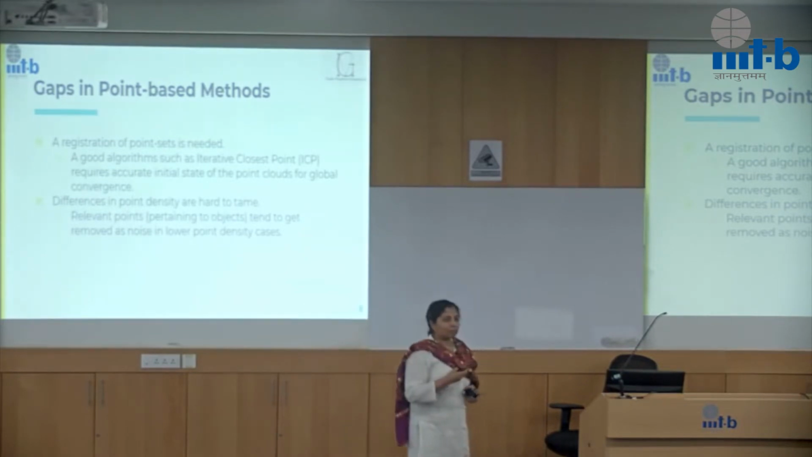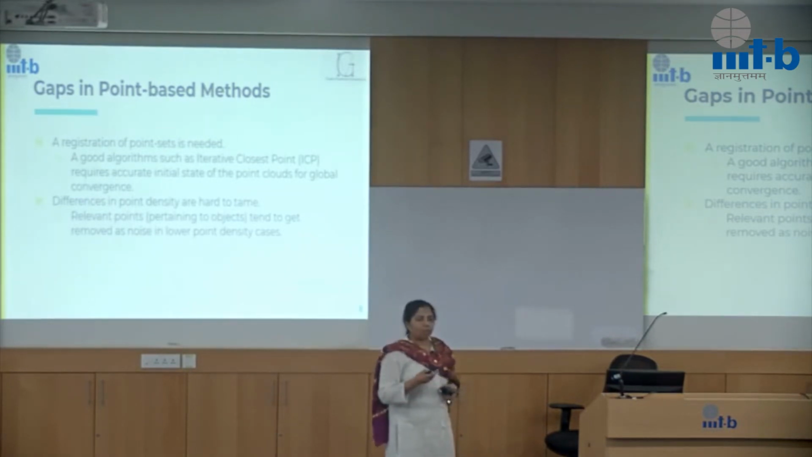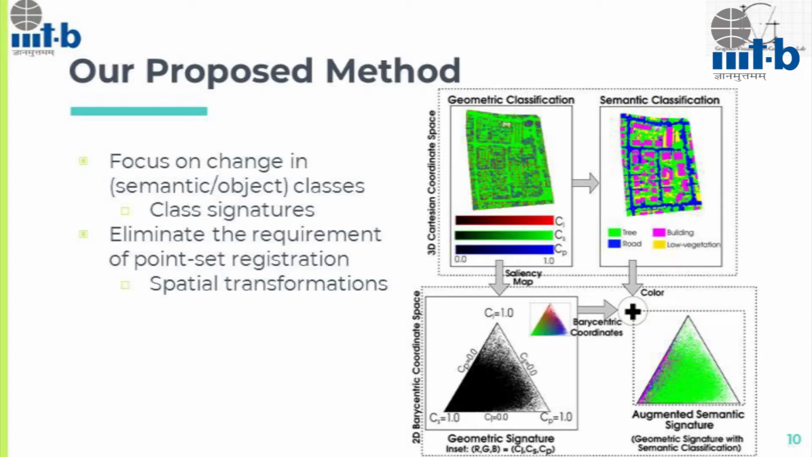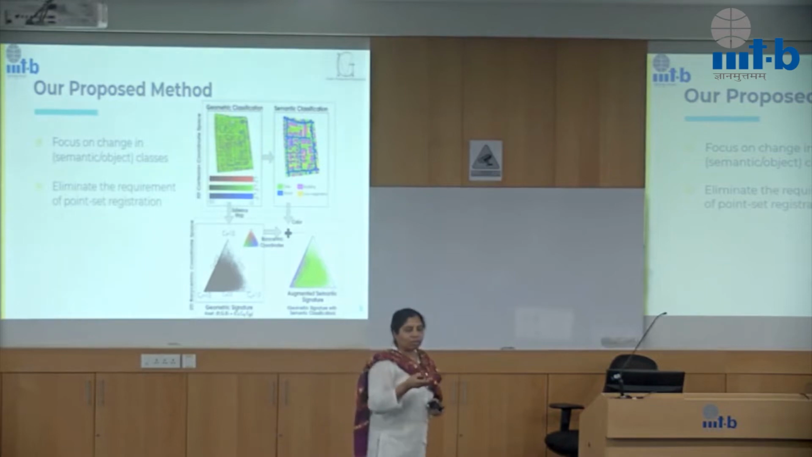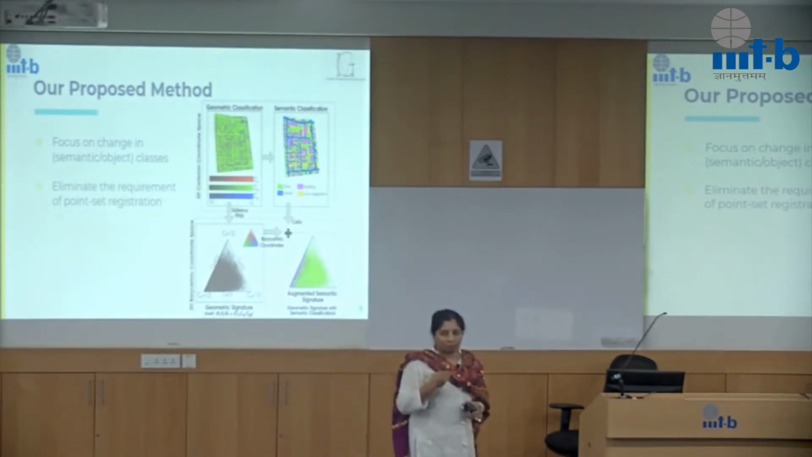Again, it's not like this method doesn't work. We are looking for a method which closes these gaps, right? So we came up with this method which is called the geometric signature. The idea here, as I mentioned earlier, is that our requirement was to identify the change across different classes, as in a point which belonged to a particular semantic class would change to another semantic class, and that's essentially the change that we want to capture, right?